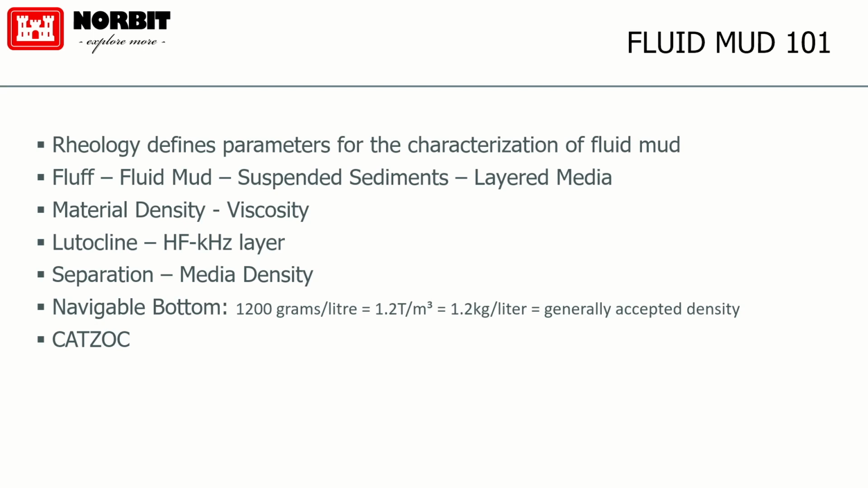the navigable bottom. The navigable bottom, according to some research that's been carried out, is said to be something in the order of 1,200 grams per liter. And then people have their own, everybody says it in their own units, to 1.2 tons per cubic meter. That sounds more robust. 1.2 kilograms per liter, so it's metric system, so move your decimal places where you want. And then we talk about material density, viscosity, the layered media, the lutocline.